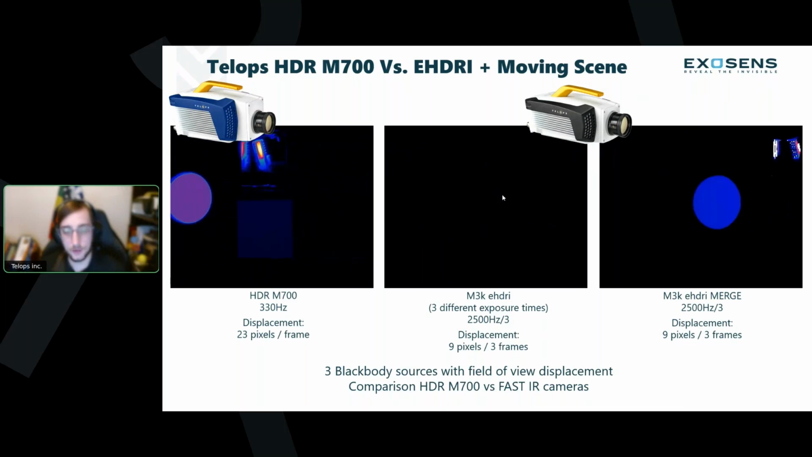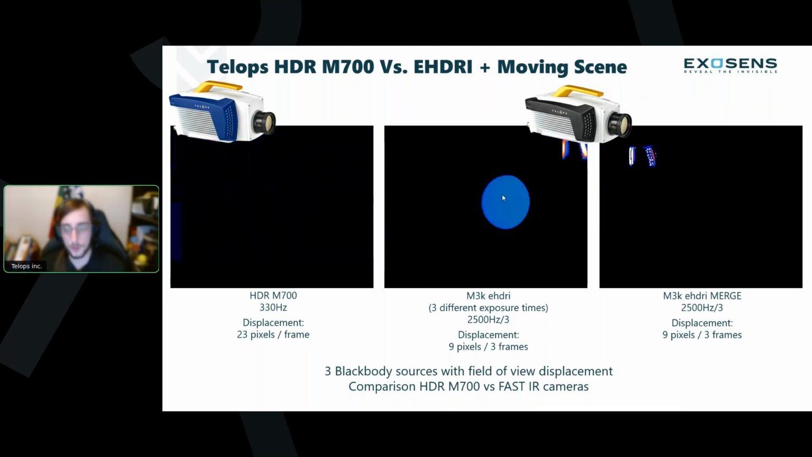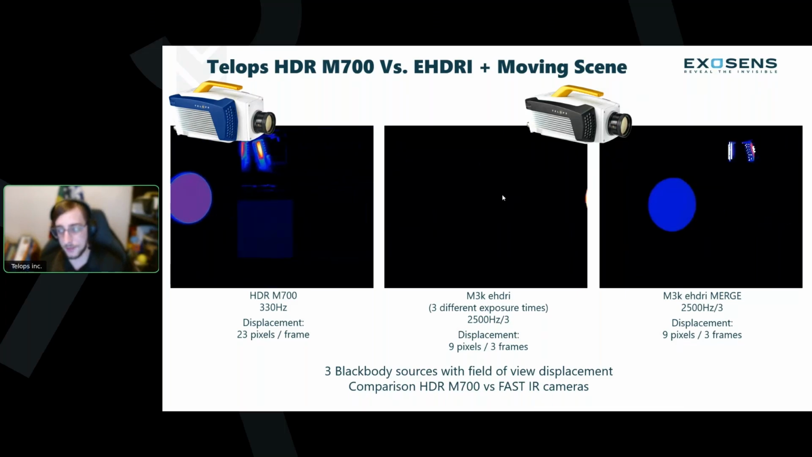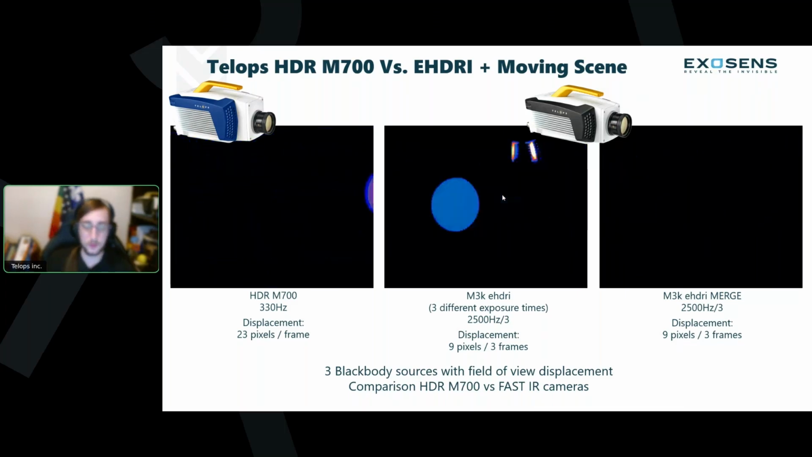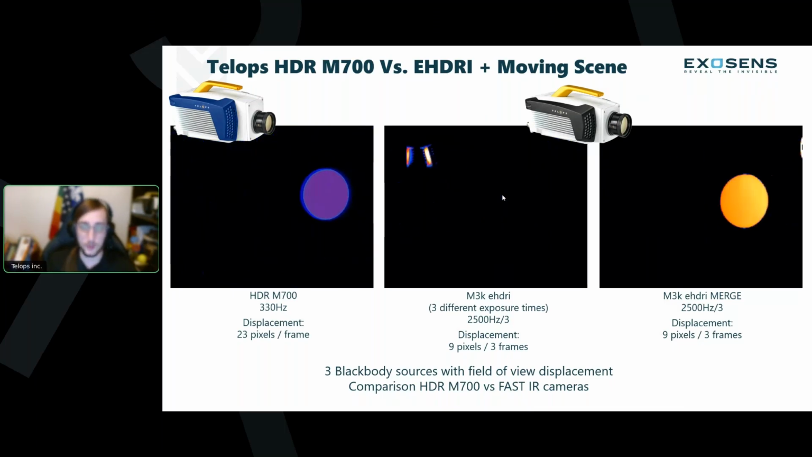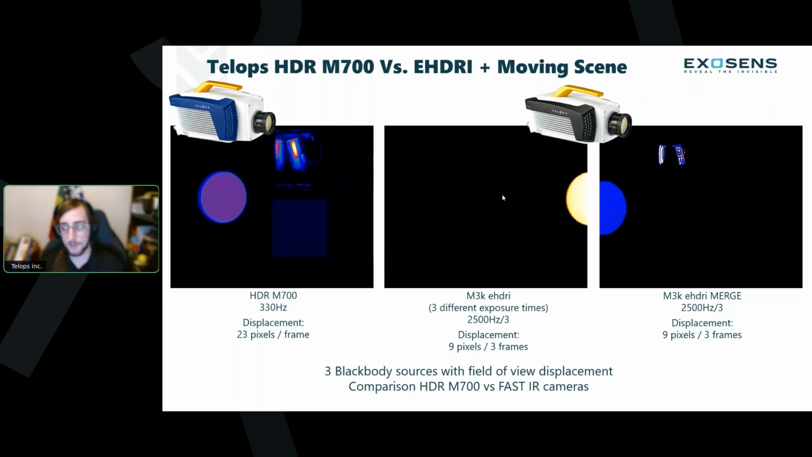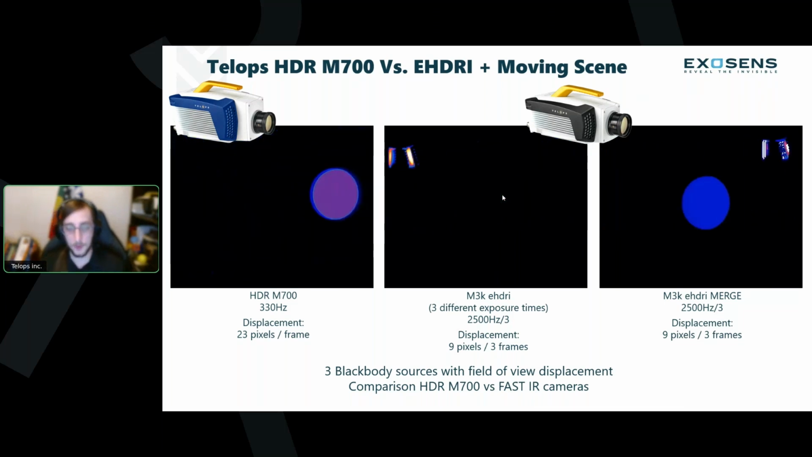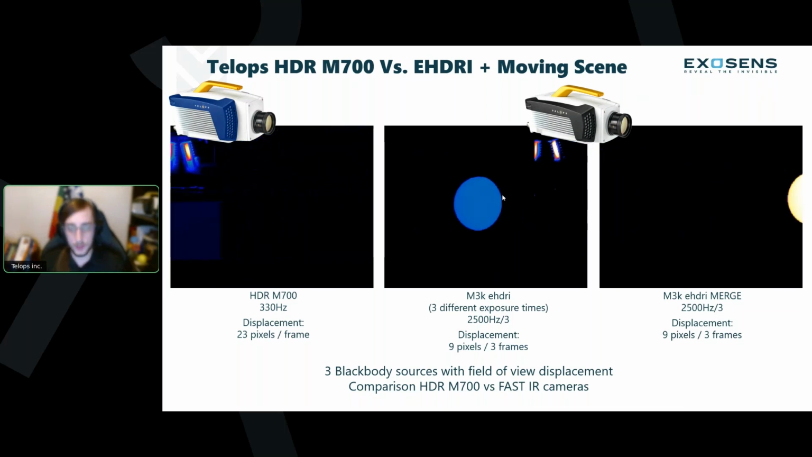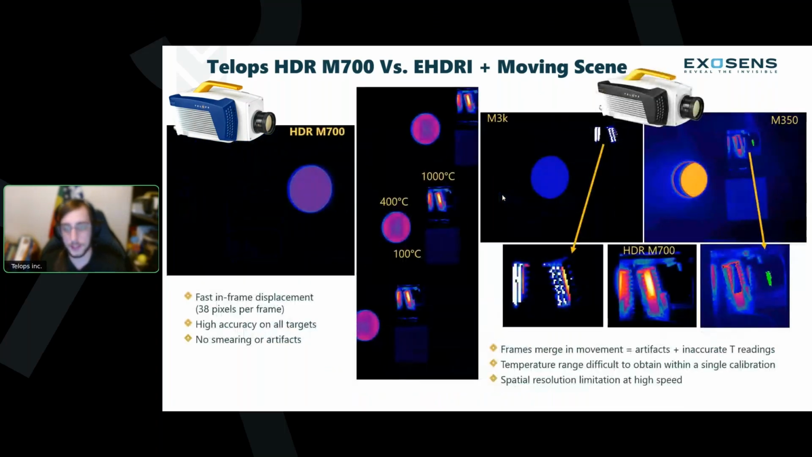because in EHDRI or superframing, you used to have to use multiple exposures. And so what would happen is you would collect a short exposure, a long exposure, you would cycle this, you would have multiple pairs of long and short exposure that you could then combine in post-processing to achieve a dynamic range that was wider than you would be able to achieve with any individual exposure time. However, you have to give up frame rate to do this, to vary the exposures. And you also run the risk of introducing reconstruction errors in the post-processing, especially temporal reconstruction error.